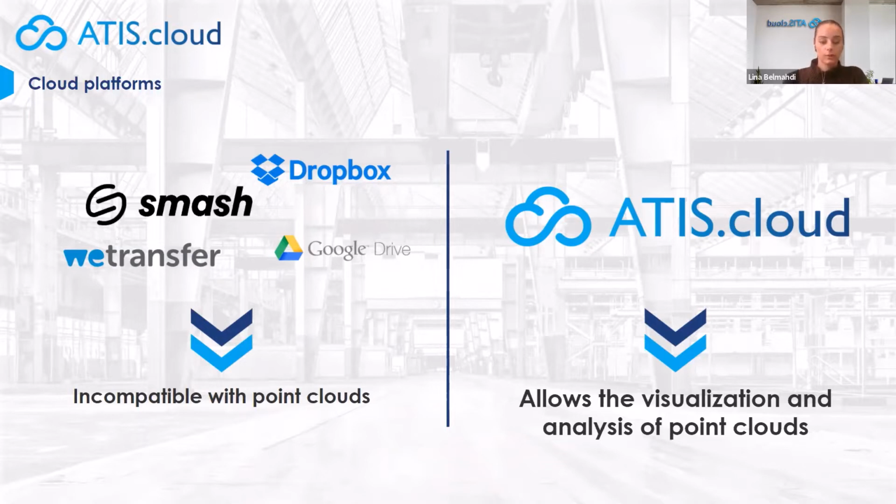The first problem that you might have, as you know, is that point clouds are heavy data, which makes them difficult to store. You can share this data via a hard drive or via a classic cloud solution like Google Drive or Dropbox. The second problem is that even if you were able to store your data, you still need to share it with your partner, colleague, client, anyone related to the project.